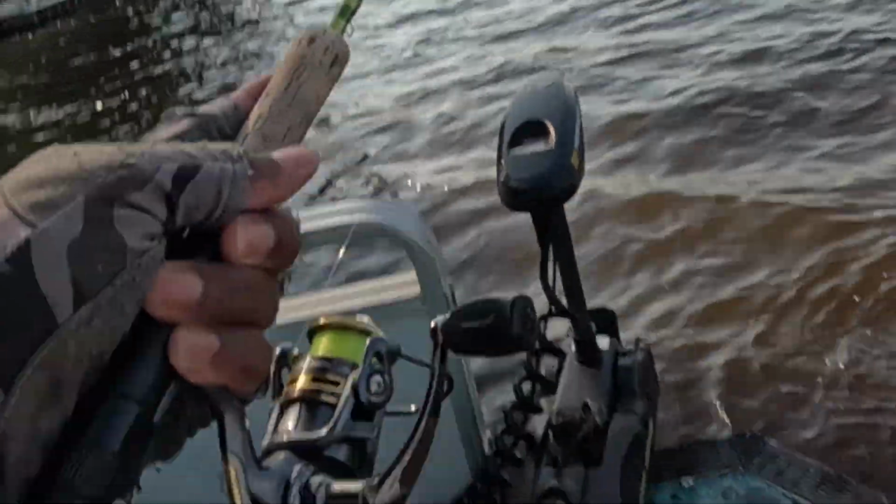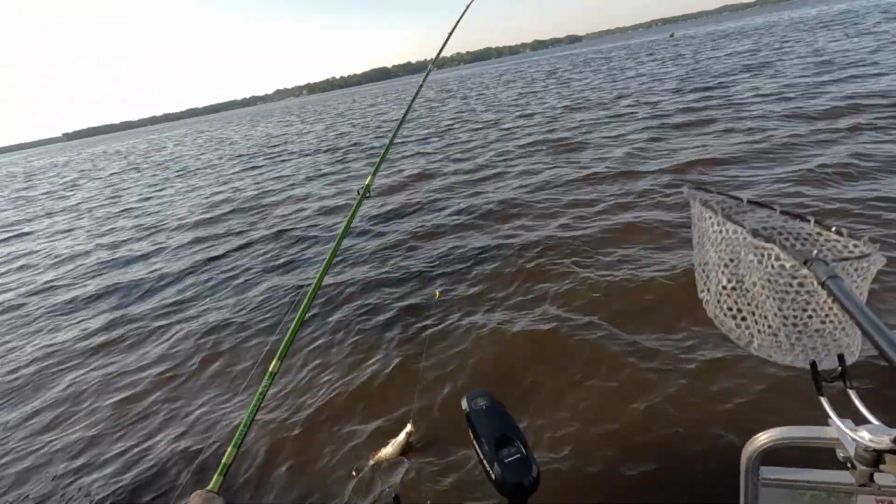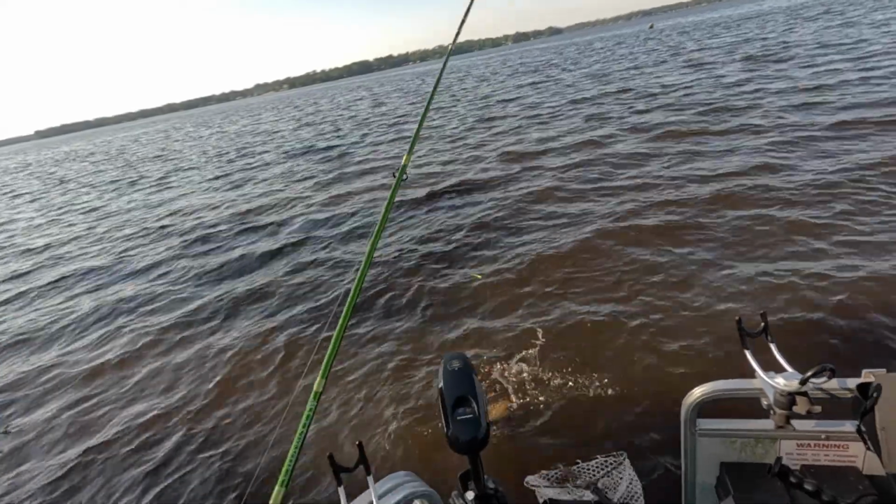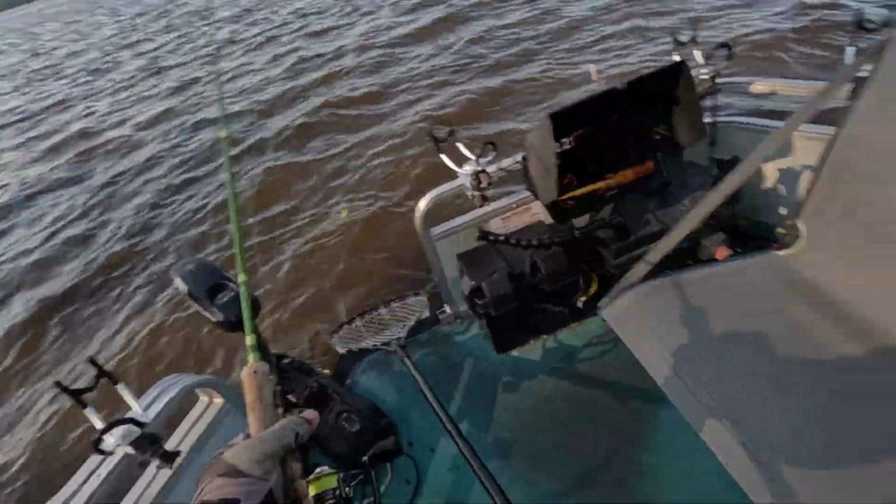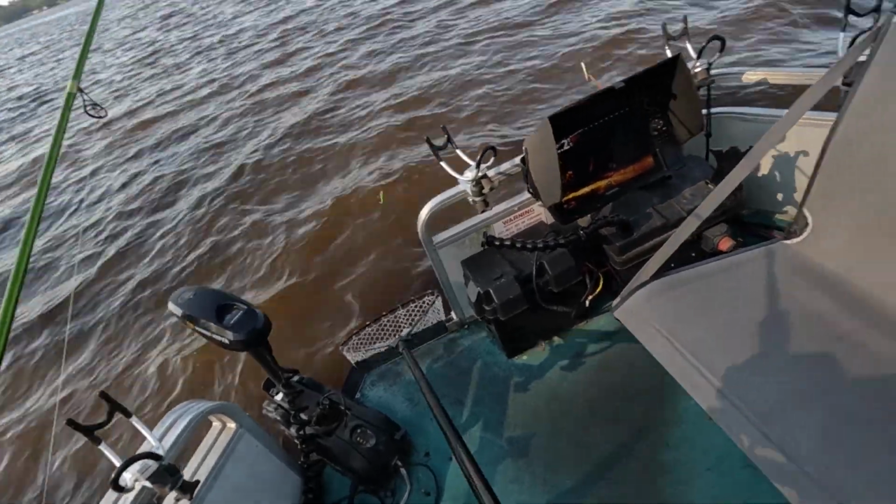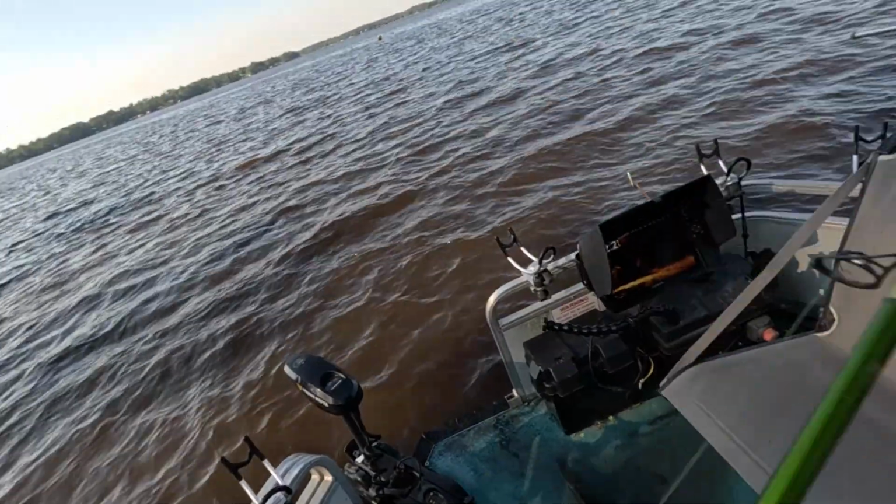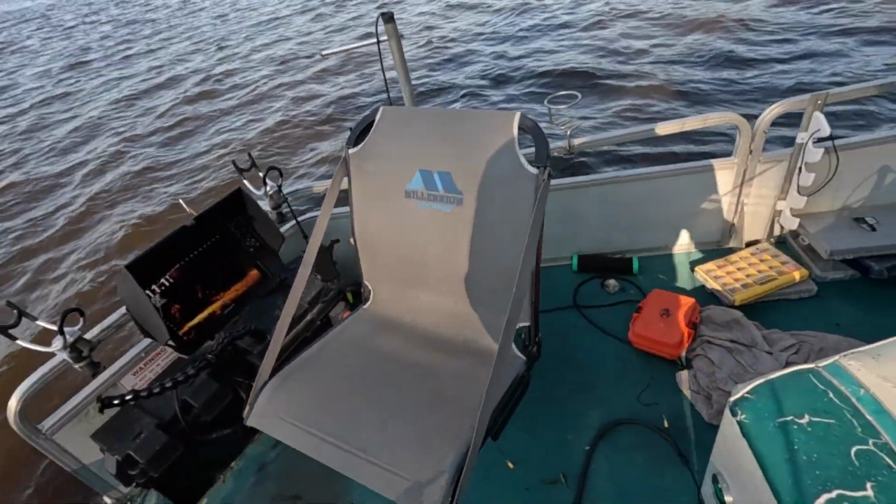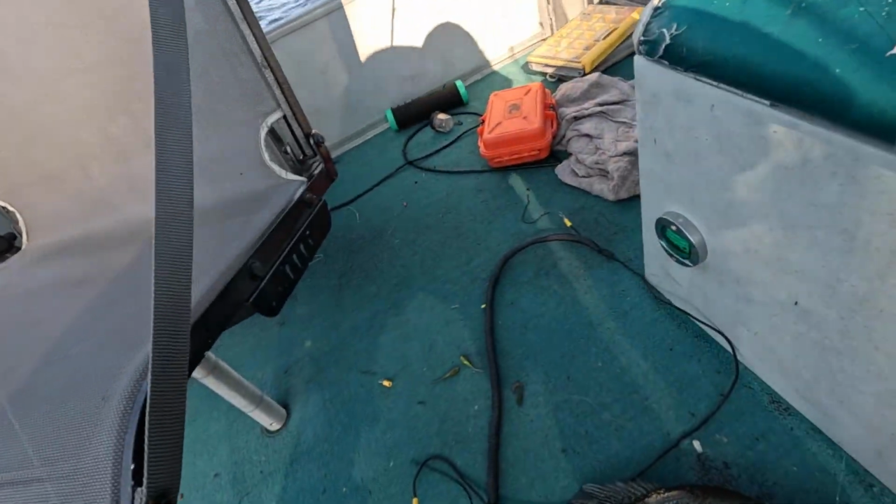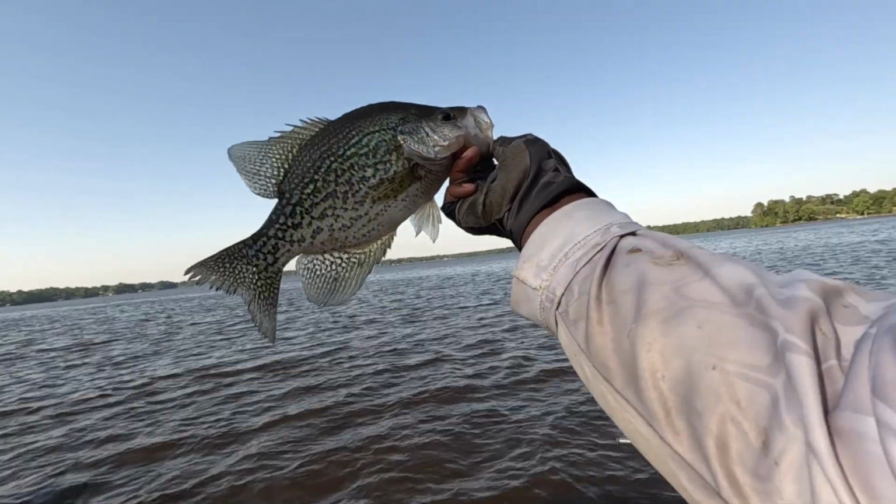Oh, there's that fish there. That fish there ain't for play. Look up under the boat. Where did they come from? Look at there, folks. That's a beautiful fish. Beautiful Lake Tarpon crappie.